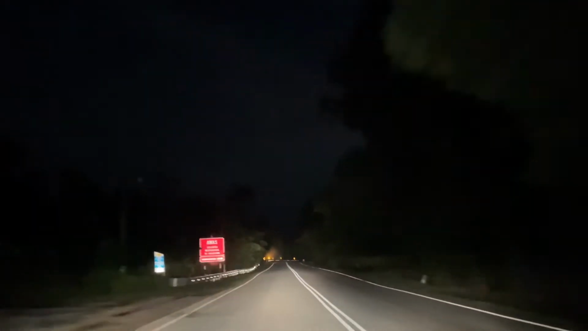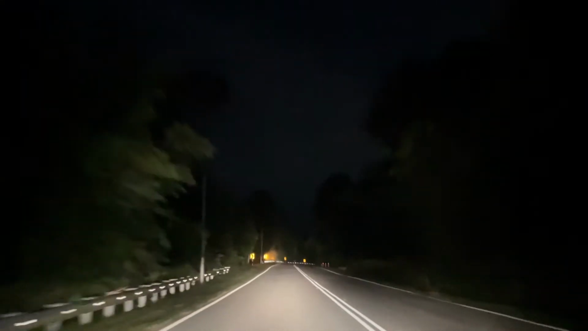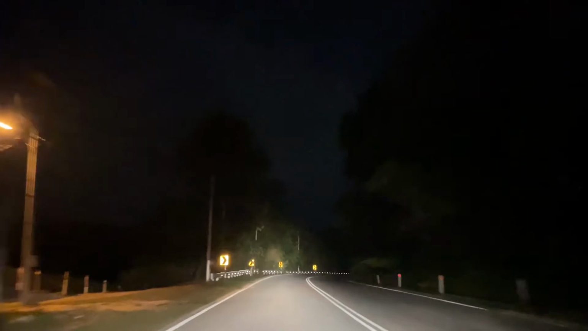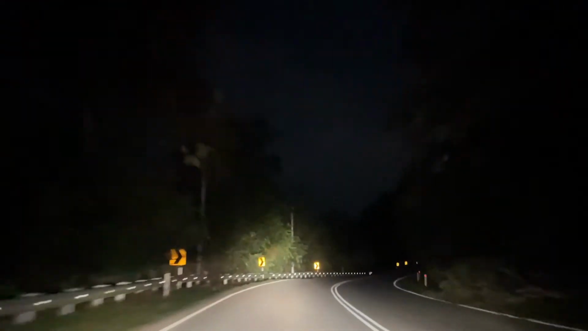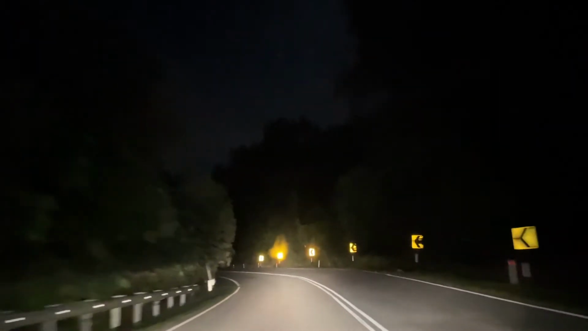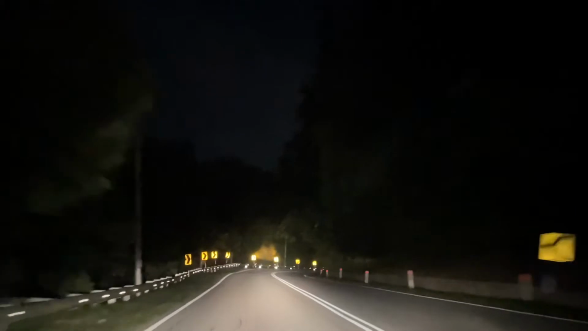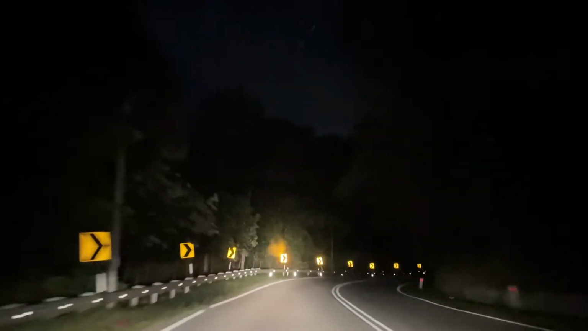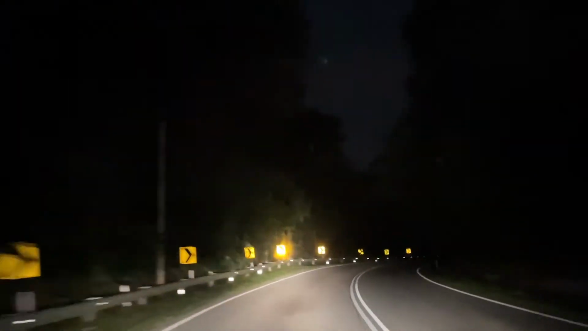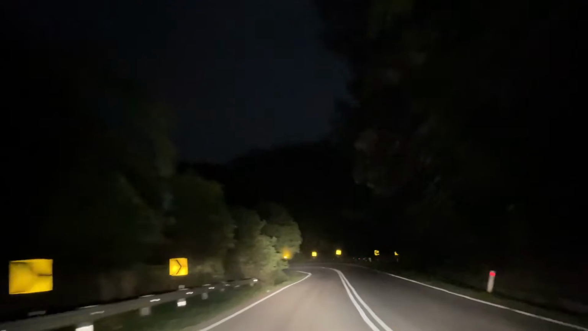Yeah, I don't know why the sky doesn't seem that black today. Seems like it's not been in complete darkness for a while. I wonder if that's just due to the changing solar patterns or what. But yeah, I think I'll drive up to Kuala Kubu Bharu.